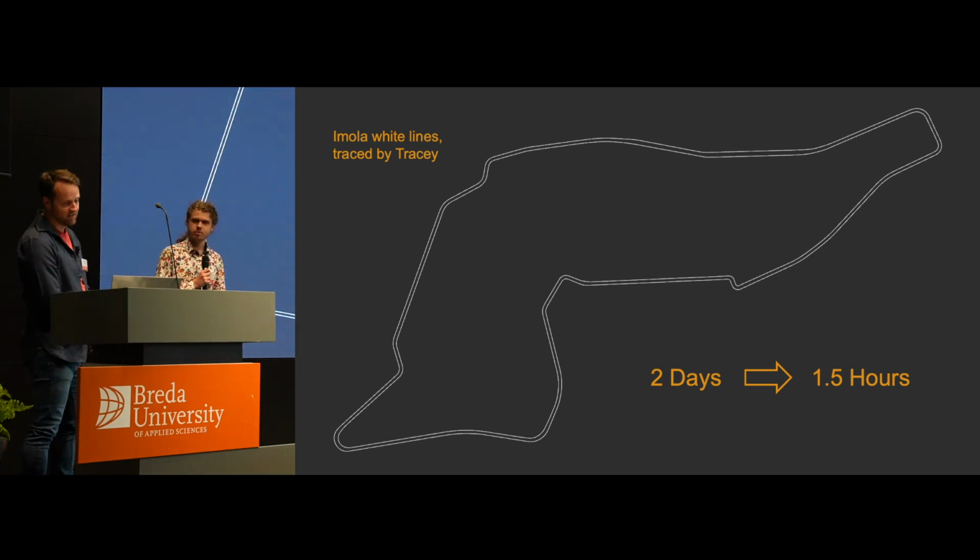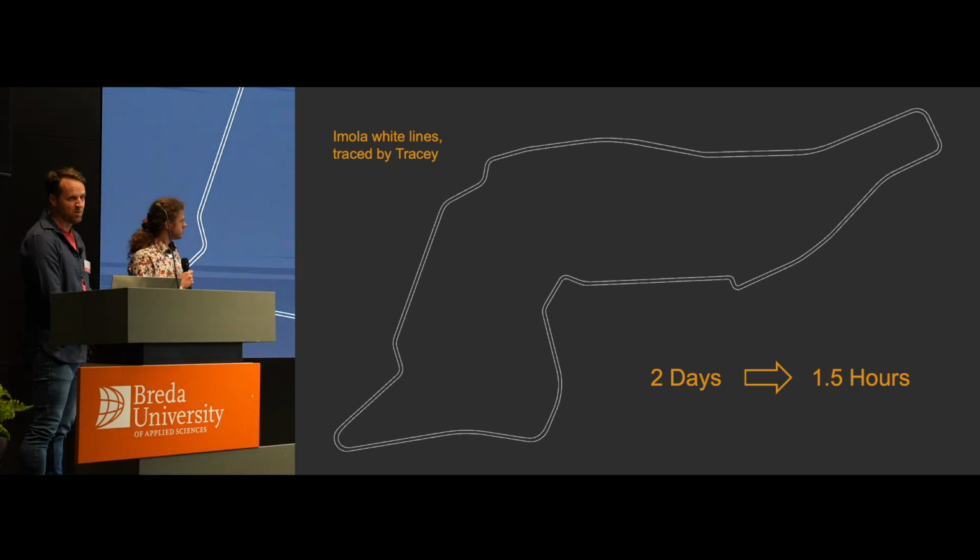And so when you consider how Tracy does compared to how we would manually do it, I didn't explain earlier, but roughly it would take one of us about 2 days, 16 hours, to trace out the white lines, left edge, right edge. And via Tracy, we've managed to get that down to 1.5 hours. So huge time saving. This sort of tool took George about a week or so to develop, including the false start with the other idea.